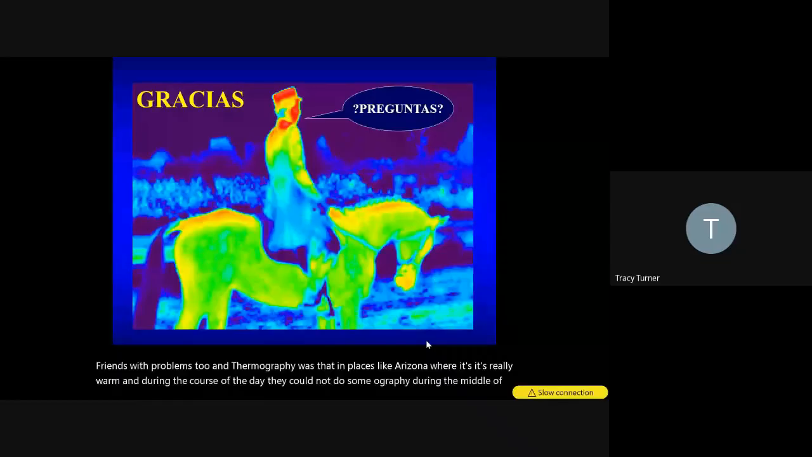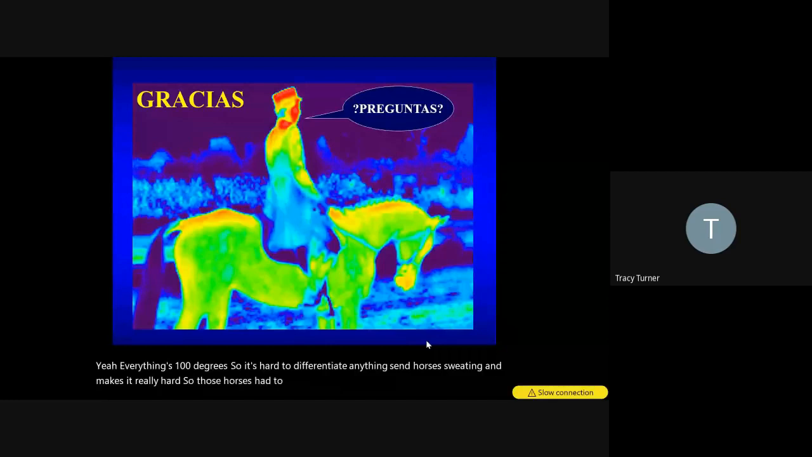Everything's 100 degrees, so it's hard to differentiate anything, and the horse is sweating, which makes it really hard. So those horses had to be looked at early in the morning and brought out and exercised so you can get circulation. But again, you have to think about physiologically what's going on.